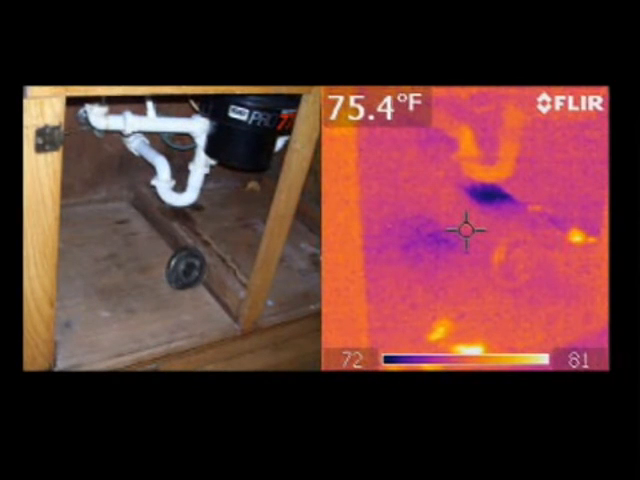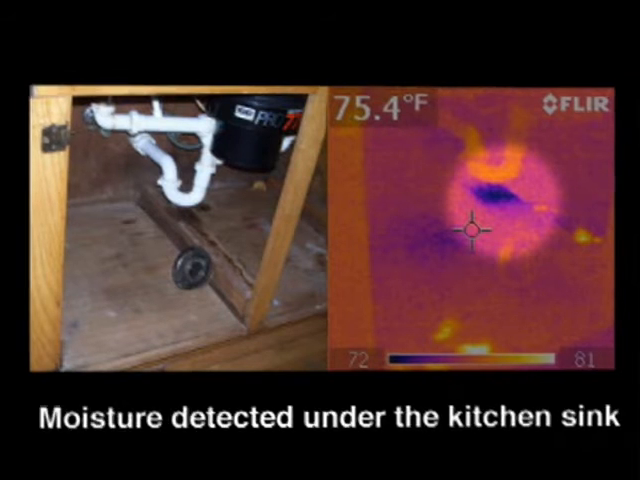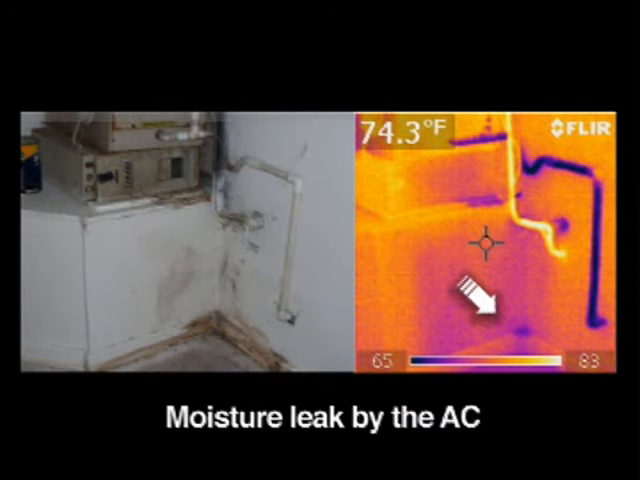Look at the next picture here. We see moisture that was detected under a sink. Again, the thermal imaging makes clearly visible things that would not normally be easily detected, sometimes impossible to detect with the naked eye. See the next set of photographs, we see an air conditioning system and leaks that are traveling down through the wall, and some bright dark spots that are showing up near the floor area. Again, thermal imaging reveals things not easily seen.